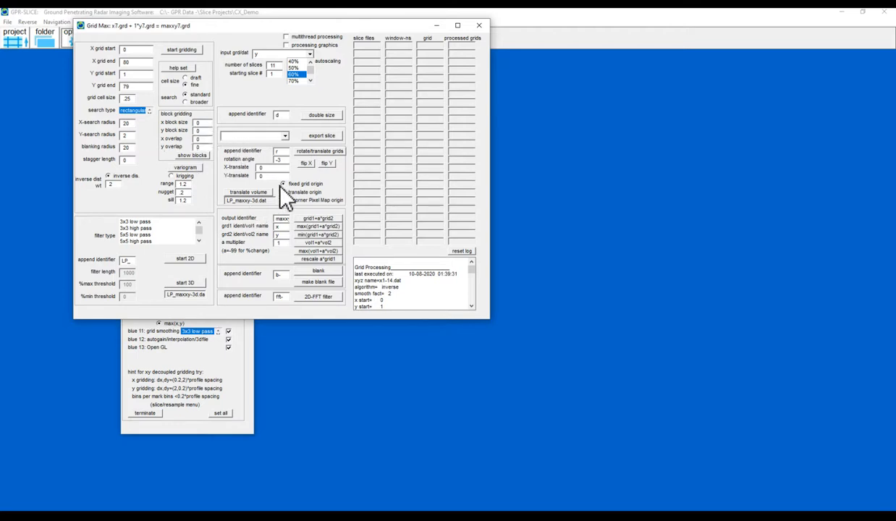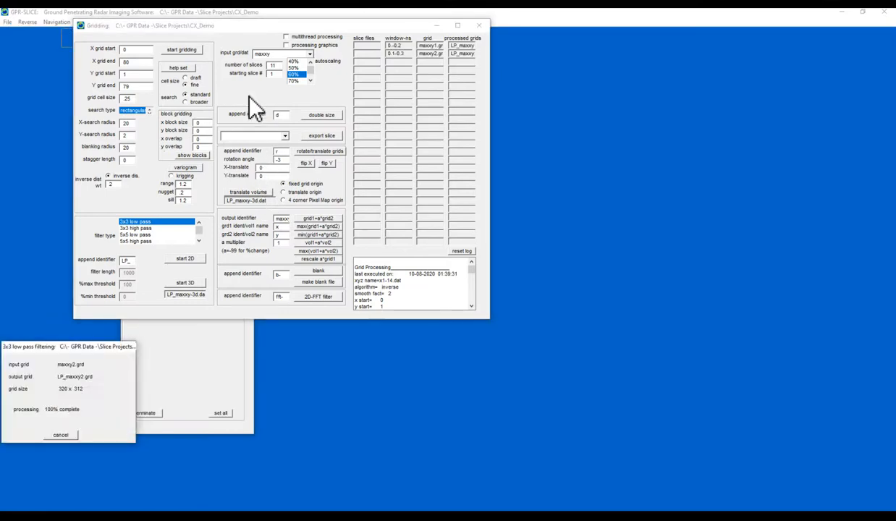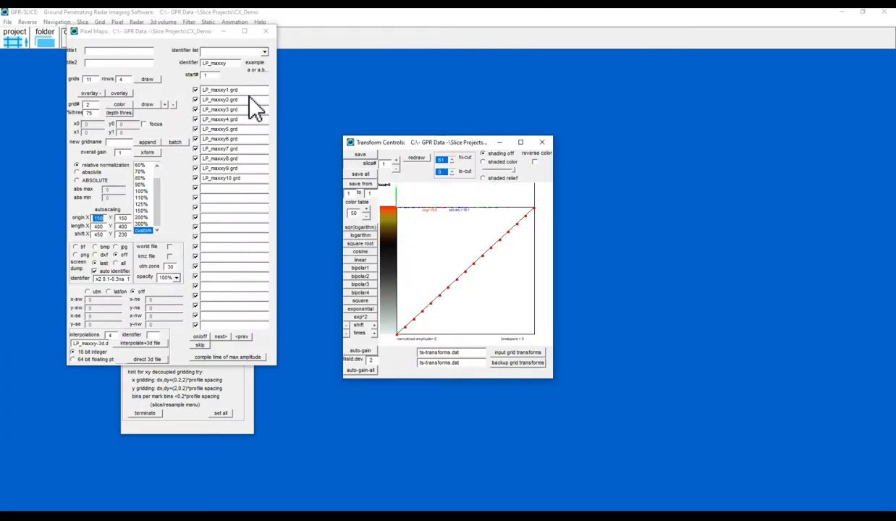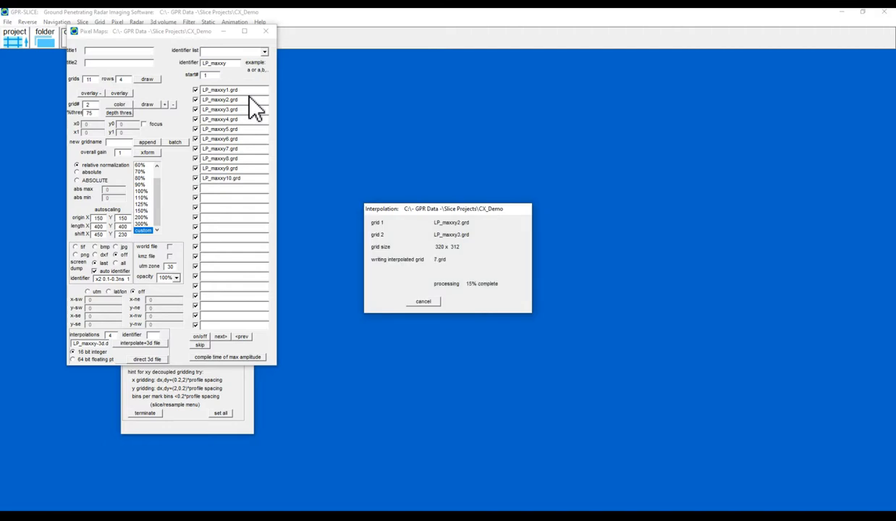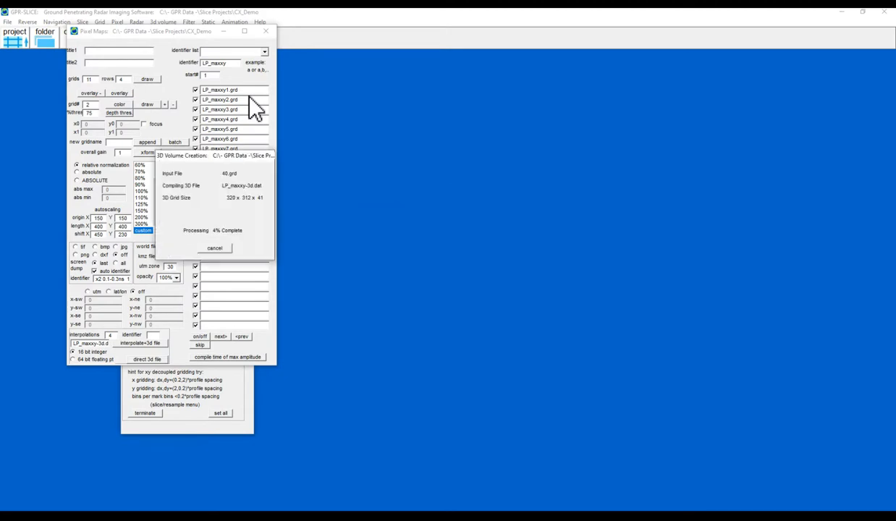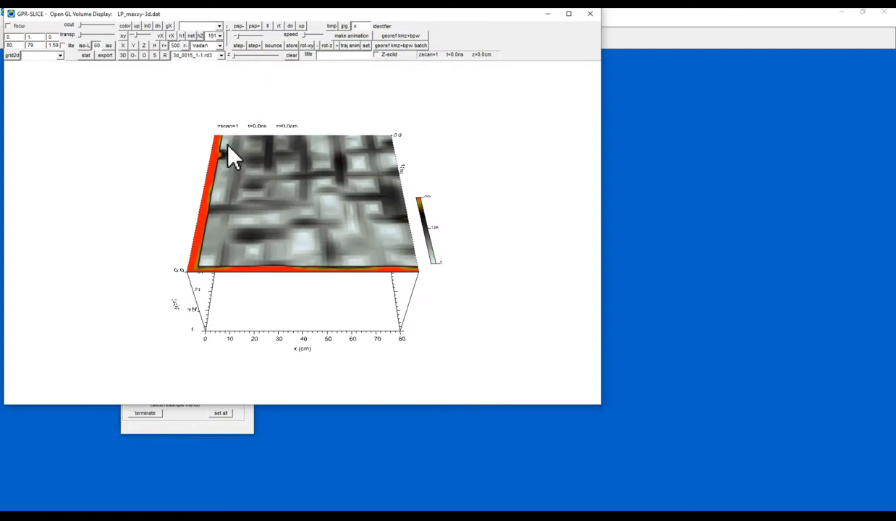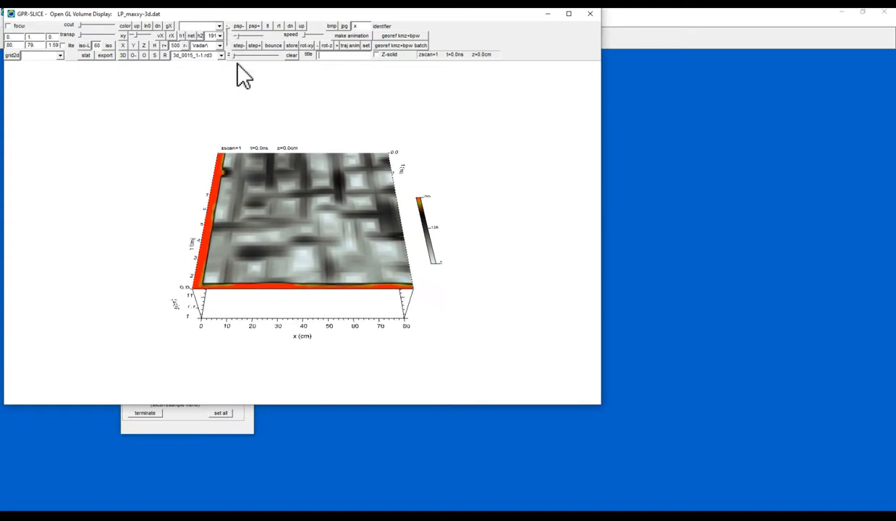Now it's going to do the low pass filtering on the grids. Now it's going to add the grids together. Sorry, this is the low pass filter on the grids. Now it's plotting them and creating the 3D volume. And here we have it. It got a bit of a strange artifact around the edges, but I'll just ignore that for the moment.